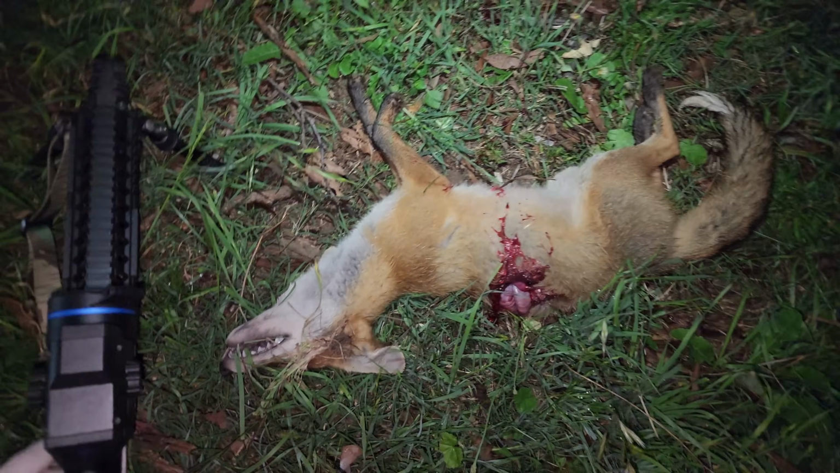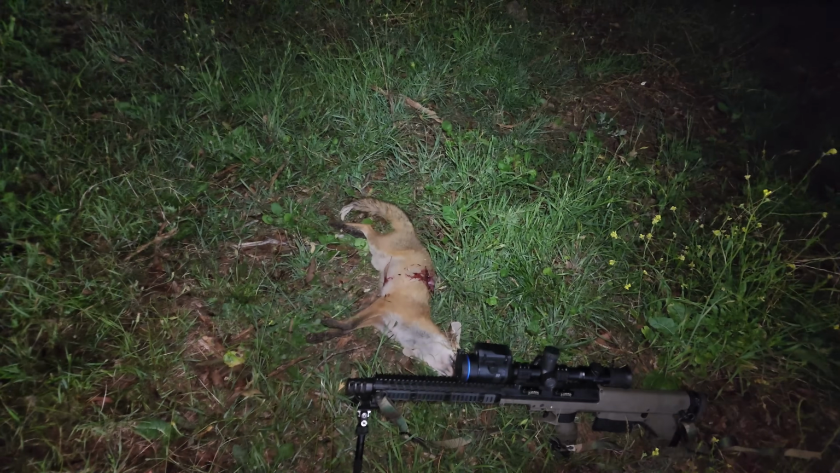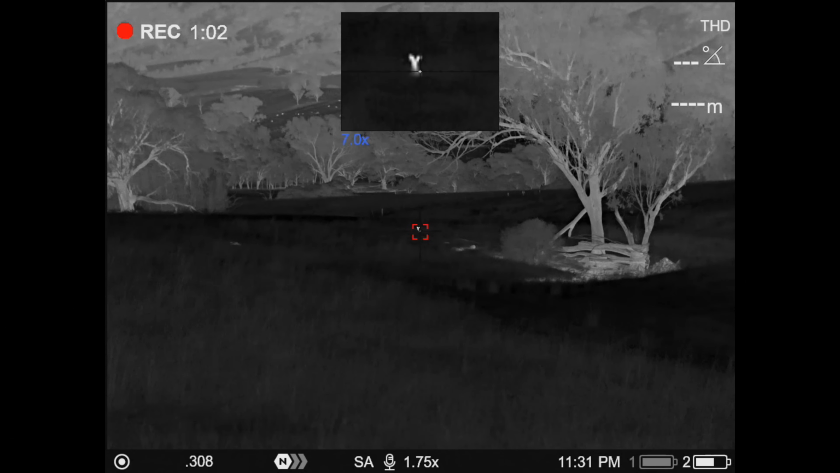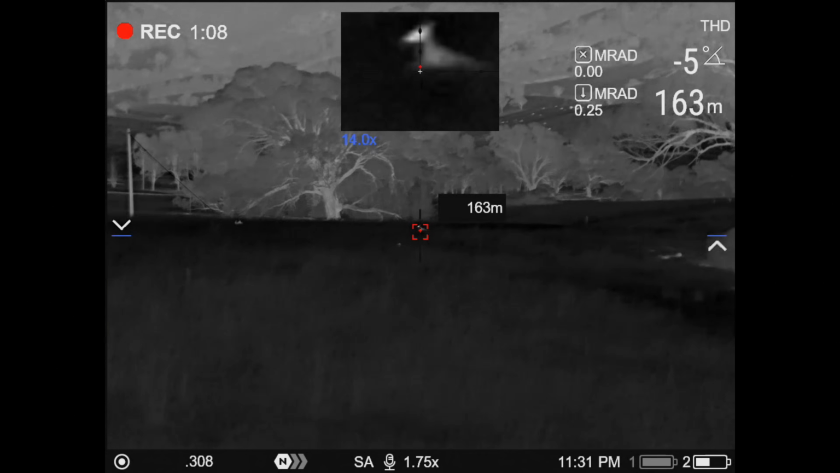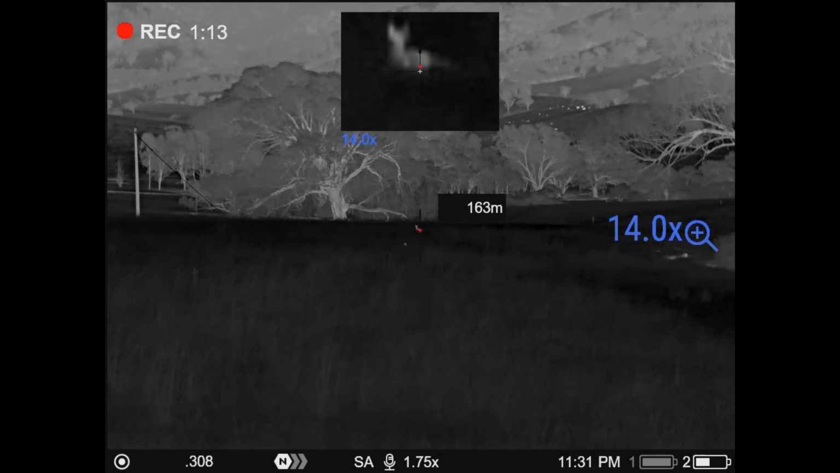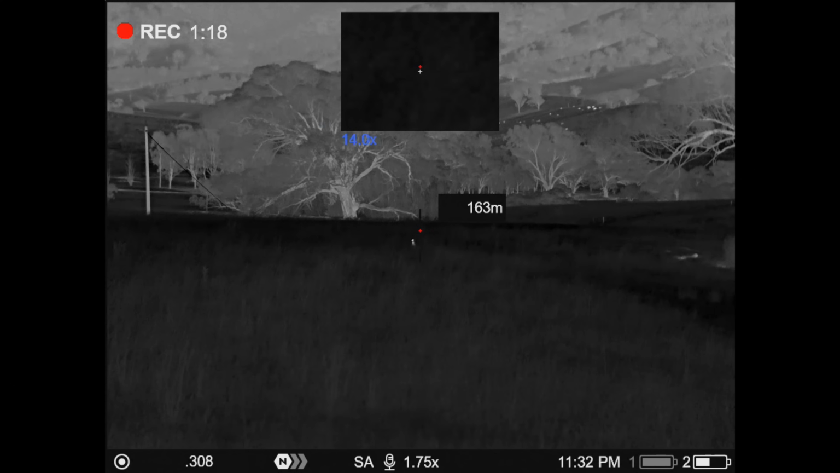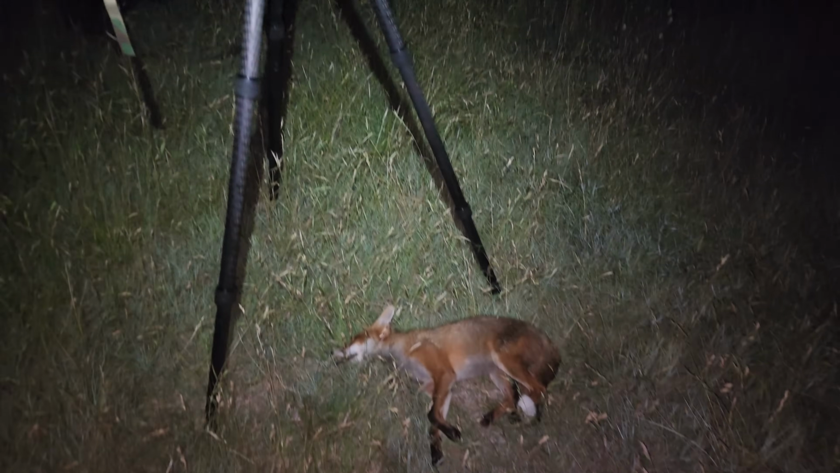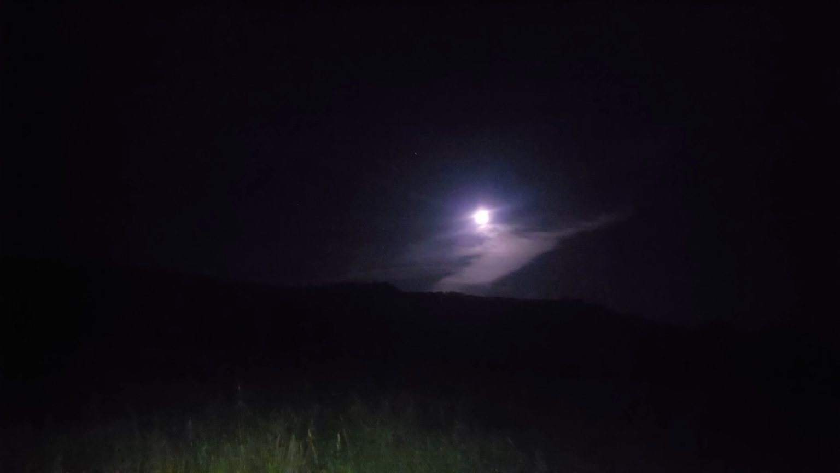Number 3. Right, he wasn't going to give me a chance there. Just a tiny little window between the cows, so I had to take what I could get. He almost got his last feed. Nearly time to pull the pin, I reckon. She's starting to get pretty late and that moon is starting to come up a fair way, so